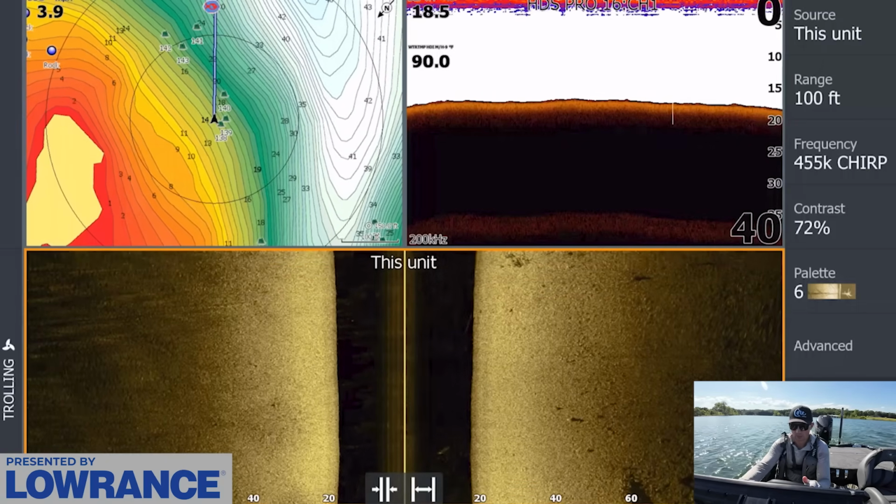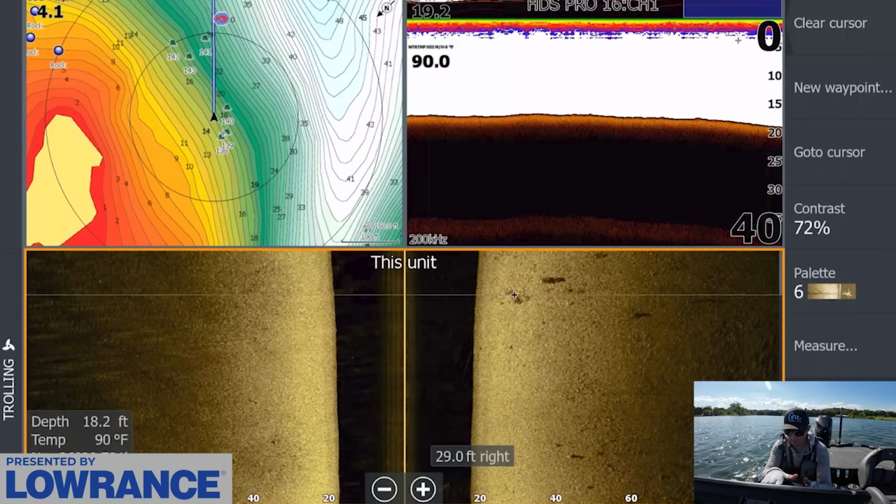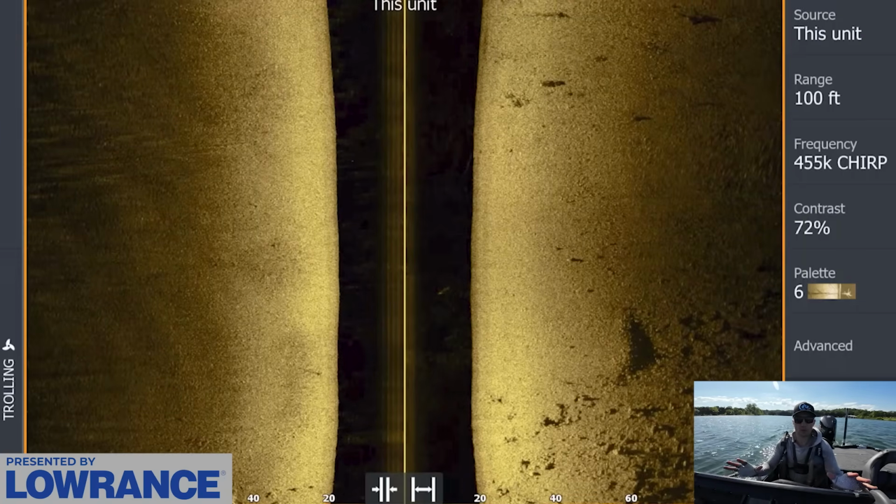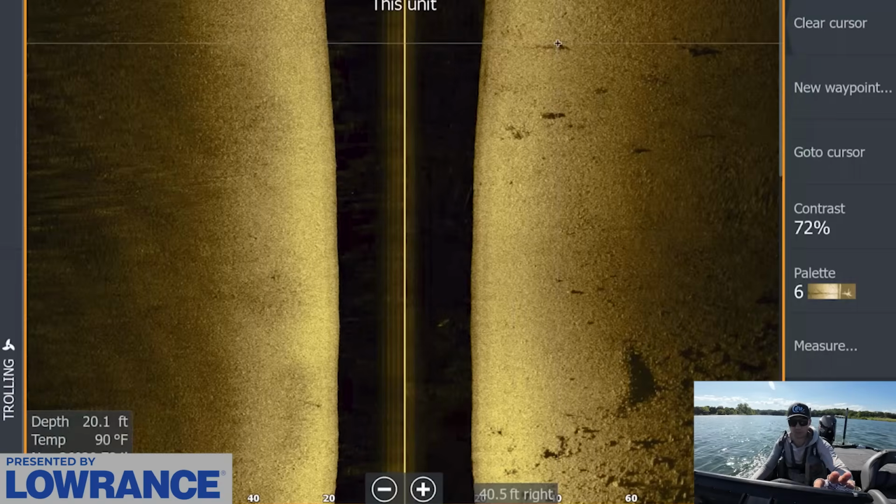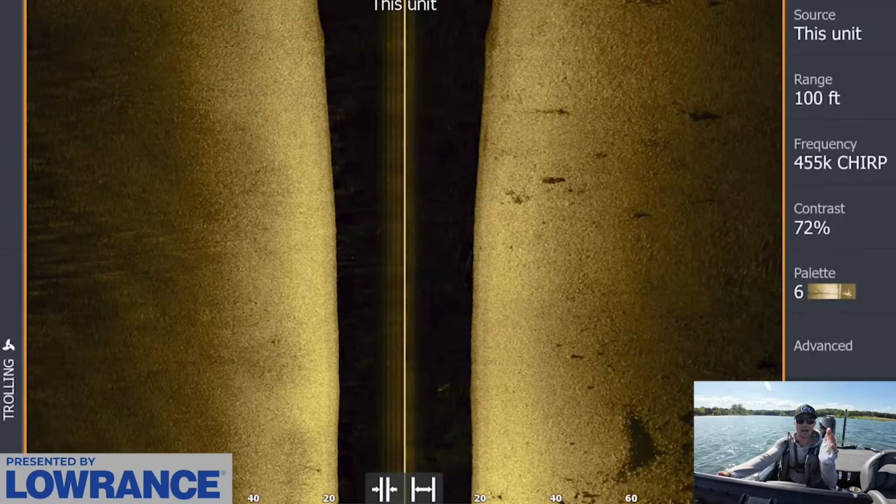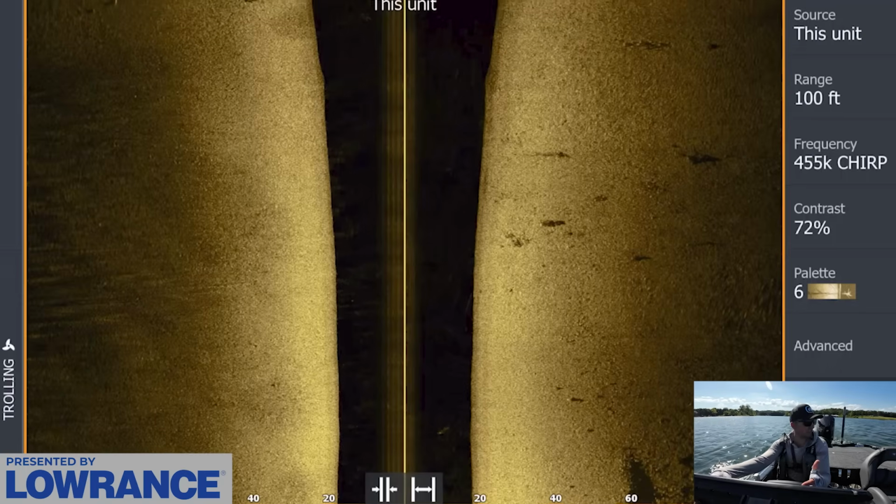So we'll just graph a couple more of these. You can see, again, a few isolated stick-ups. They're barely visible, but you can see on the side scan, this is why I like these, they're out away from other stuff. You don't have stuff all over the screen. You just have 1, 2, 3 pieces of cover with not much around it. That's really what I'm looking for in this pattern, and we'll kind of get into more about how to fish these spots and what to do on this stuff, but that's kind of the gist of the pattern.